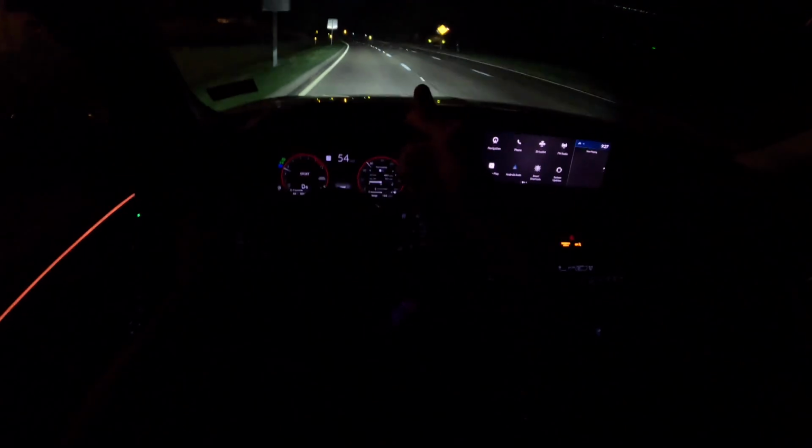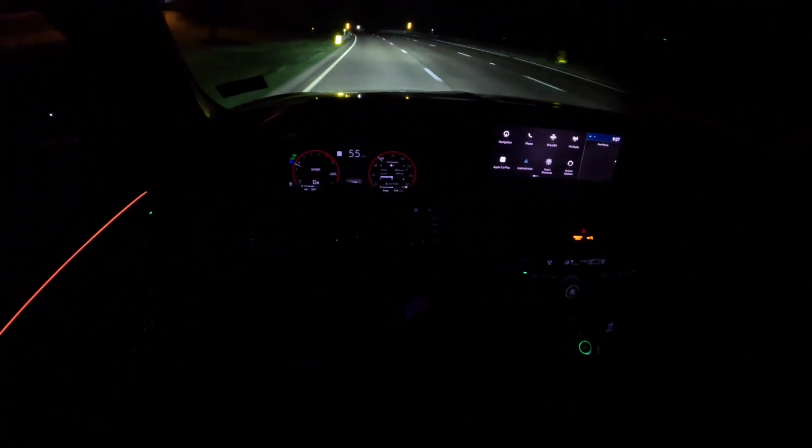You see how that's the auto high beam I was talking about. If you can see that, it illuminates the signs on a dark patch of road, which is cool.